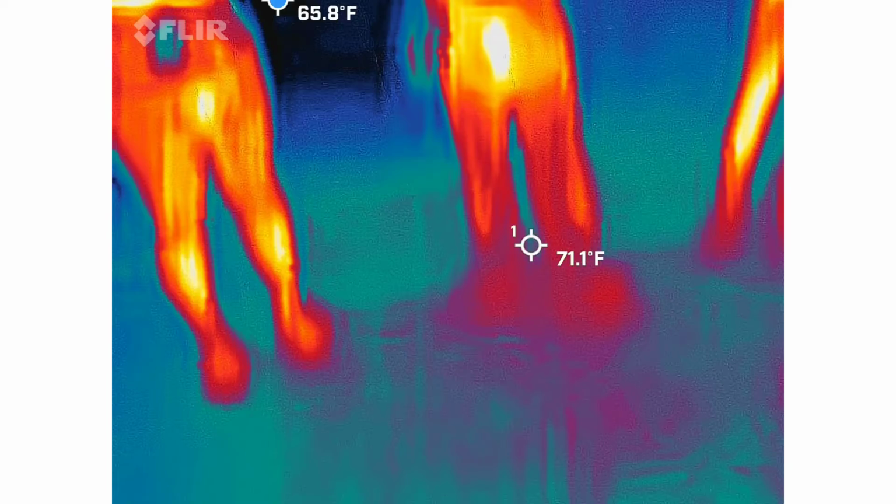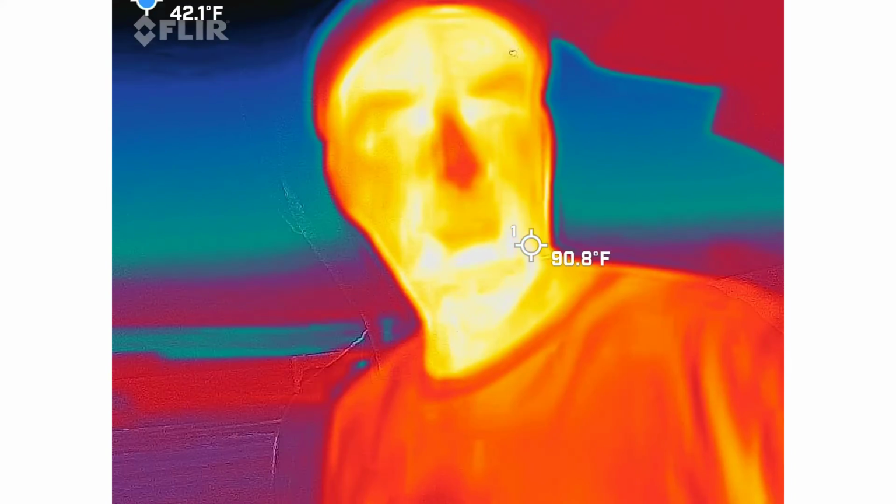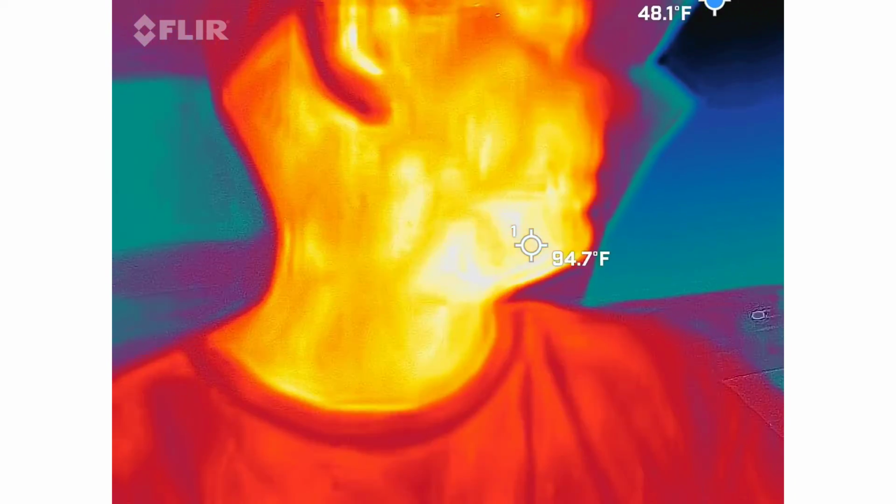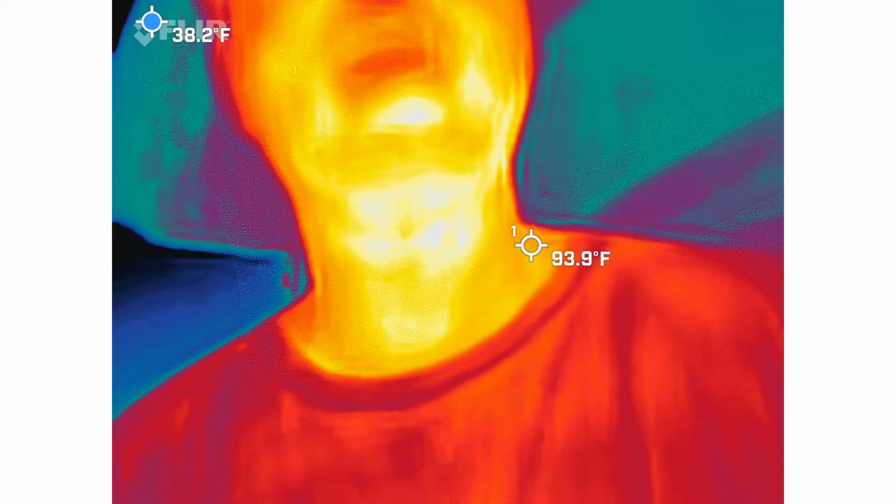All right, so you all should be able to see me in there. I'm the red, orange, and yellow guy. That means I'm the hottest thing inside the video. Sorry, fellas, but that's the way it's going to work tonight. It usually kills with the bachelorette parties, just so you guys know, especially when they show up half drunk.